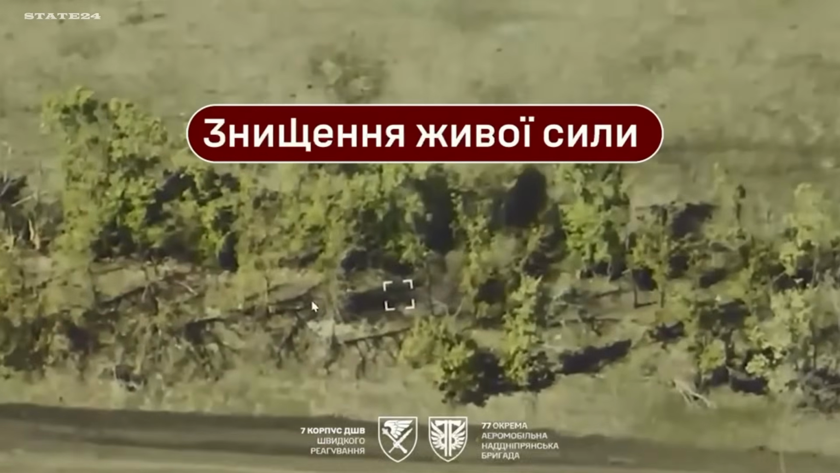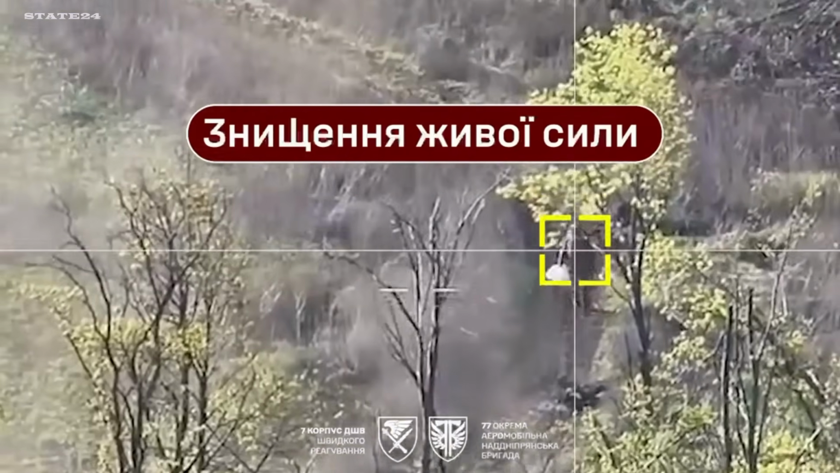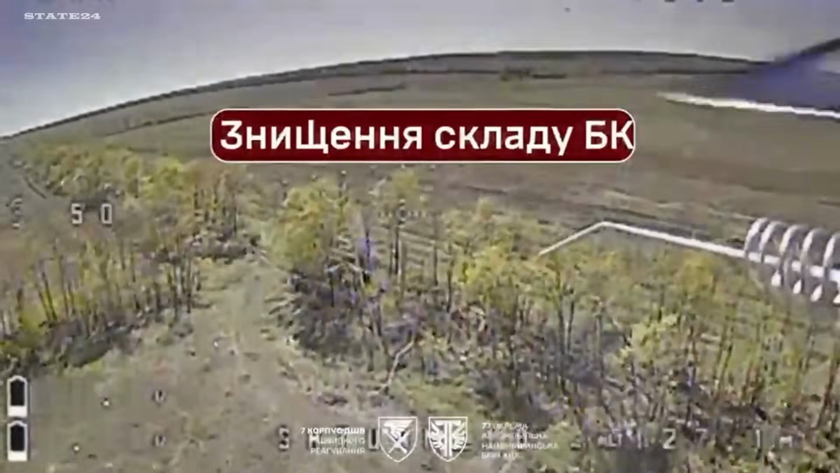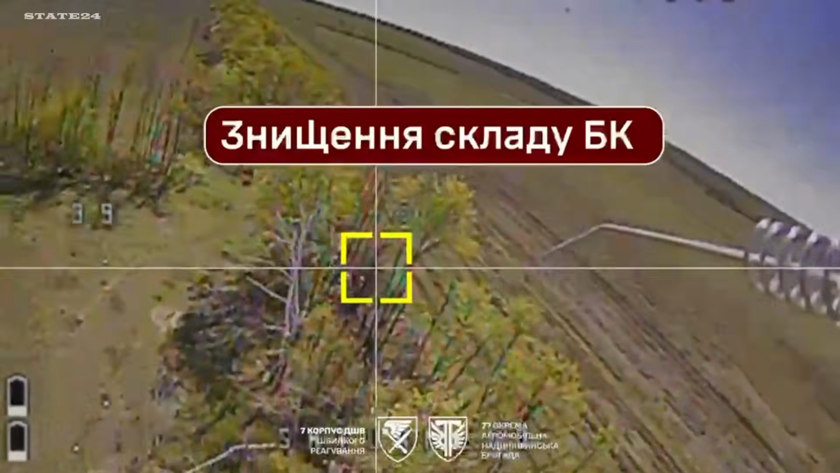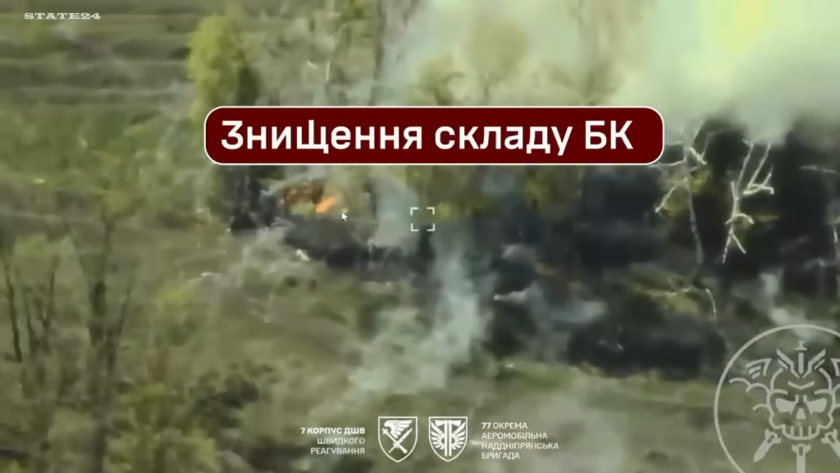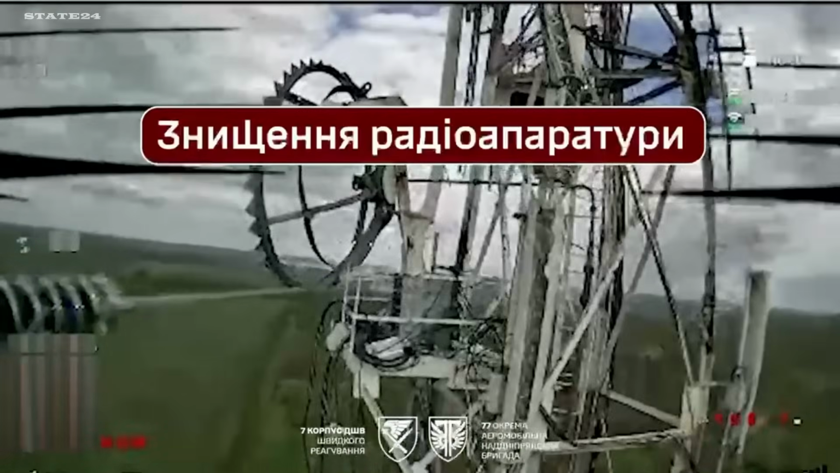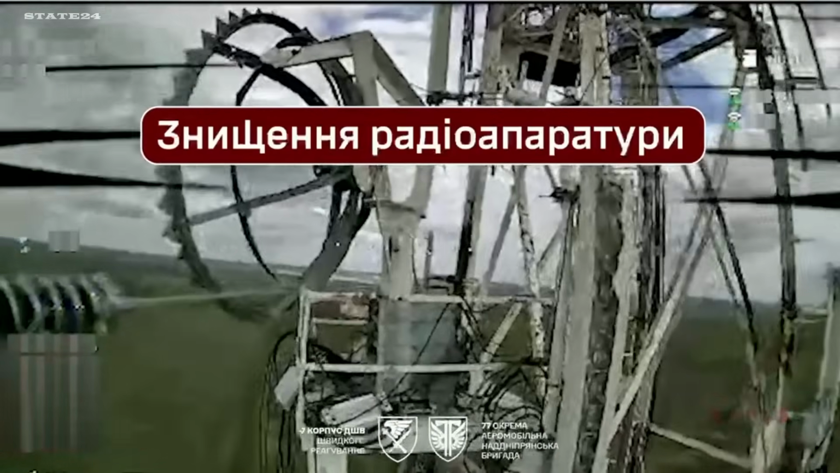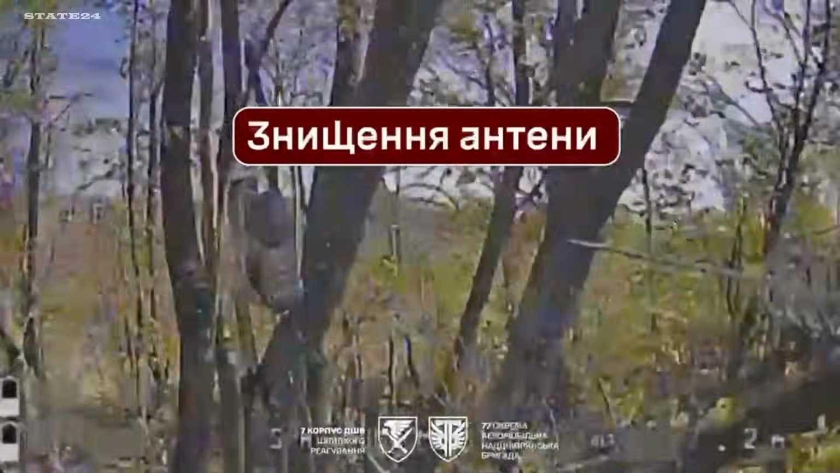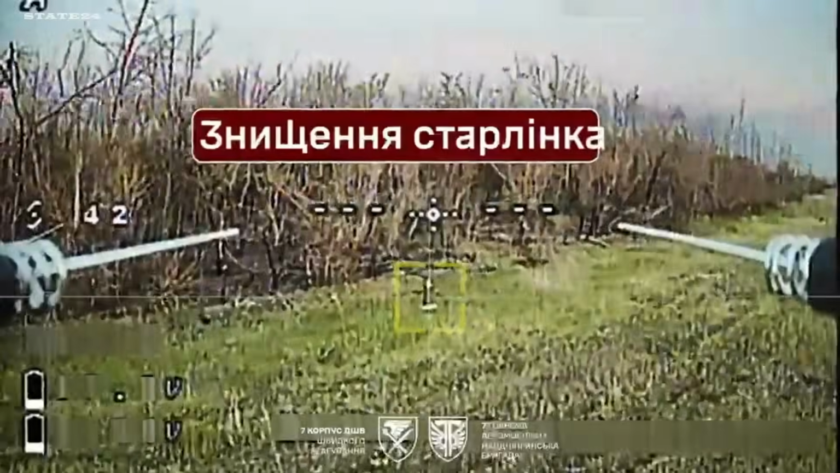Ukraine's 77th Airmobile Brigade, 7th Rapid Response Corps. Communication antennas and signal relay equipment targeted and destroyed. Every antenna struck here isn't just a piece of hardware, it's the link between a Russian drone operator and the drone in the air. Cut that signal and the drone becomes useless. An FPV without a control signal doesn't strike anything.